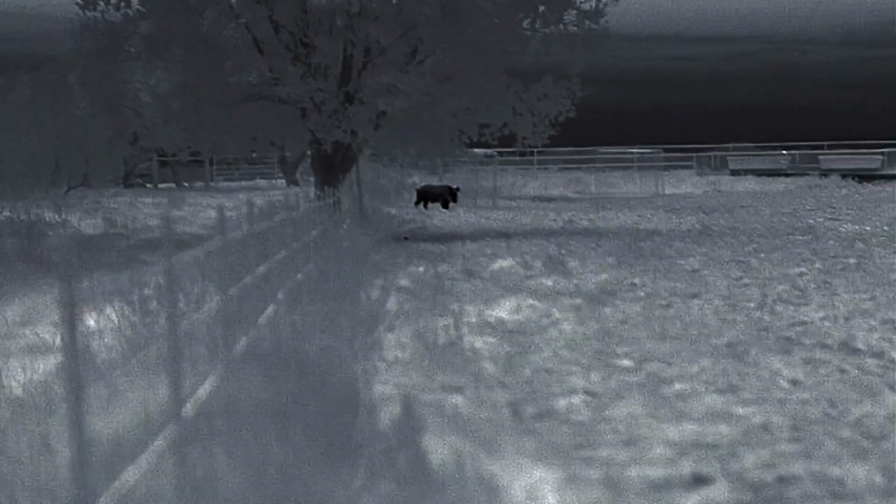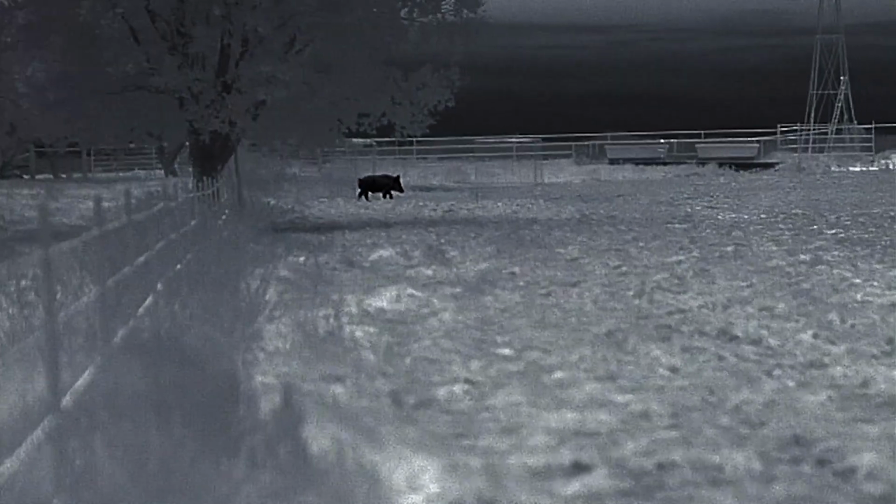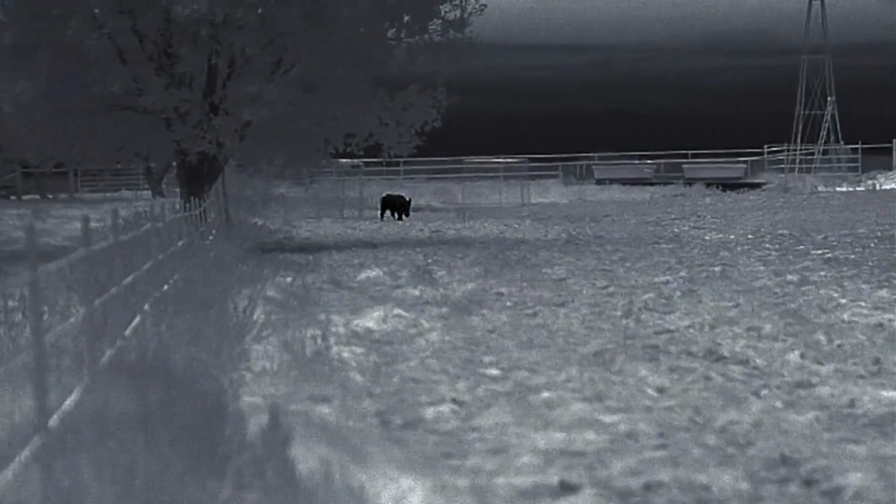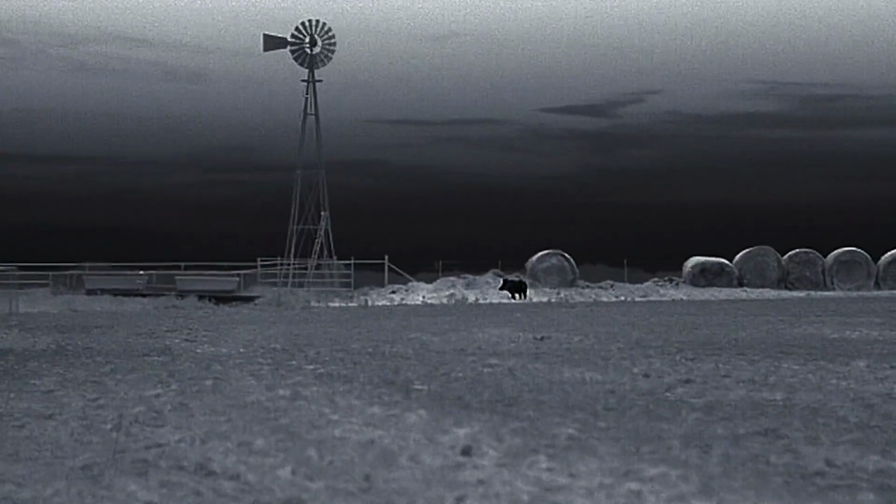Dang it. You gotta be kidding me. He was on the back side of it. He is not in the pen. Never mind what I said about the pig being in the trap. That was weird, but it's not in the trap.